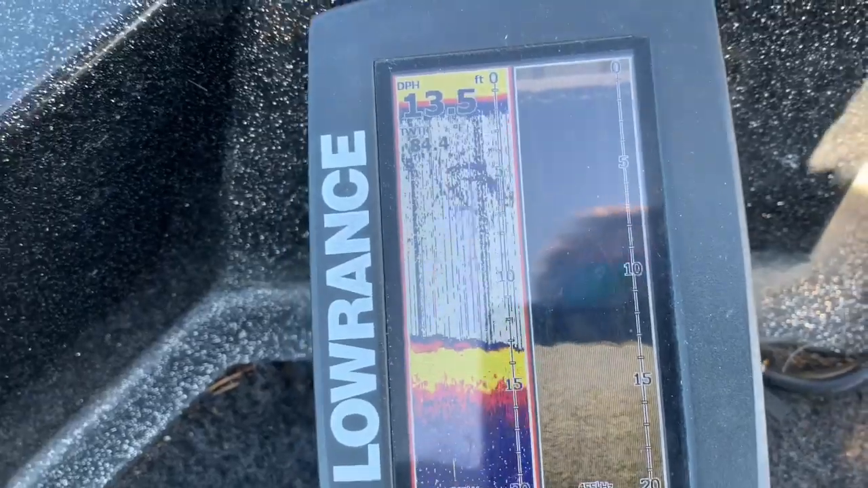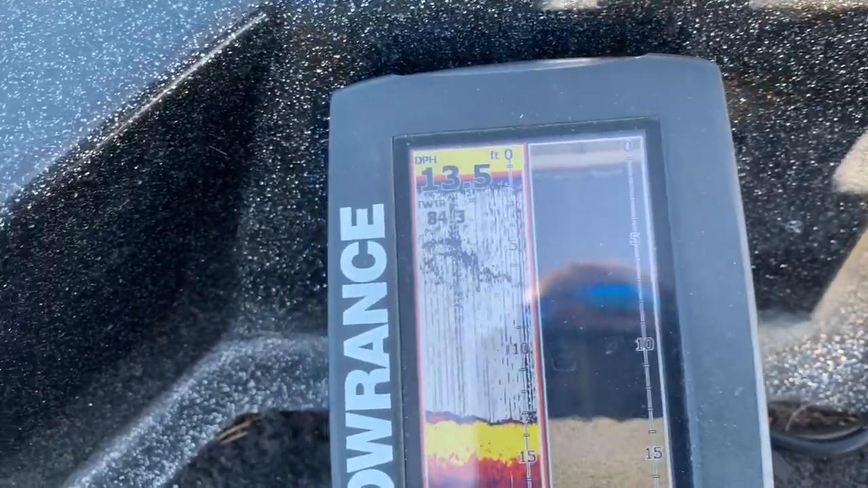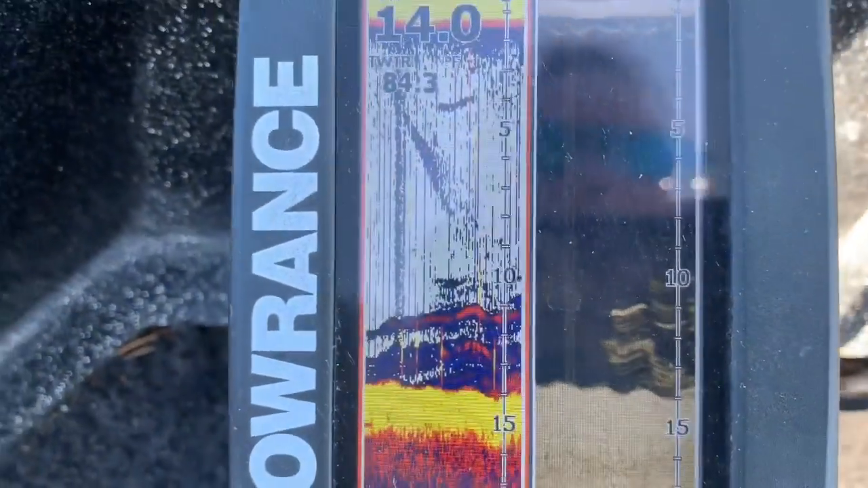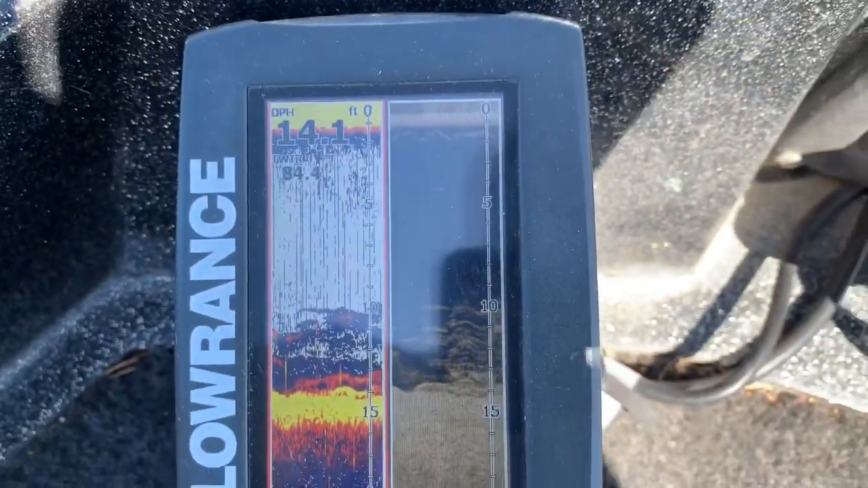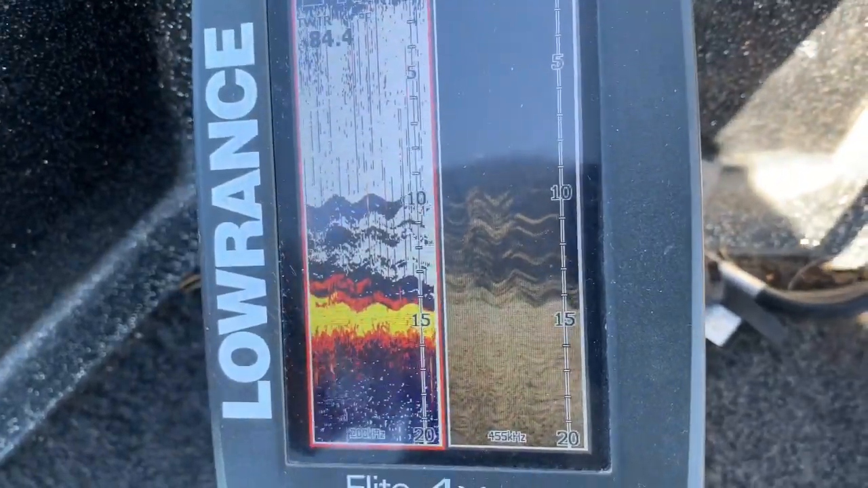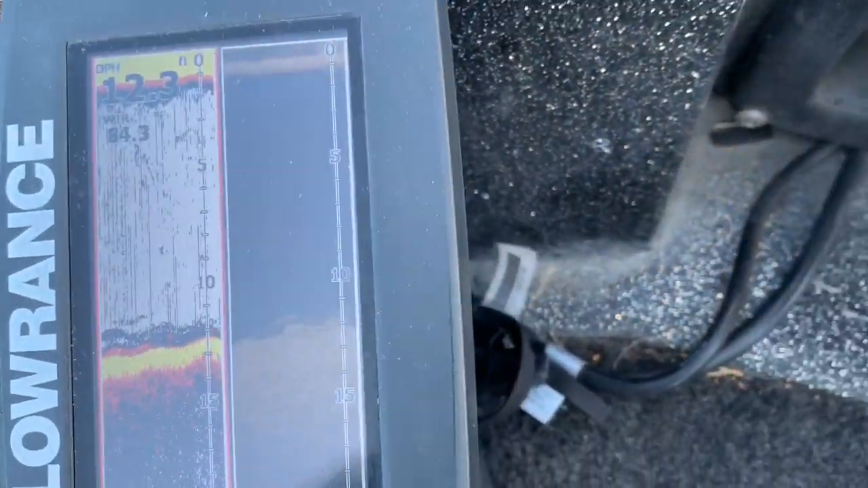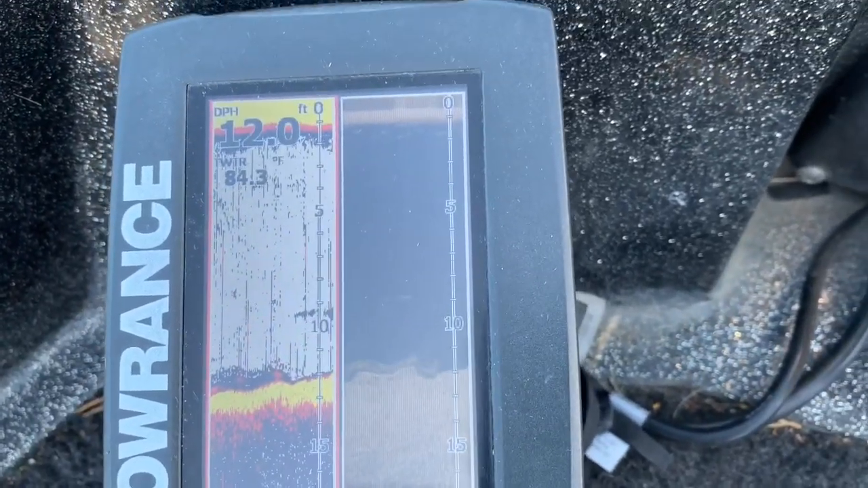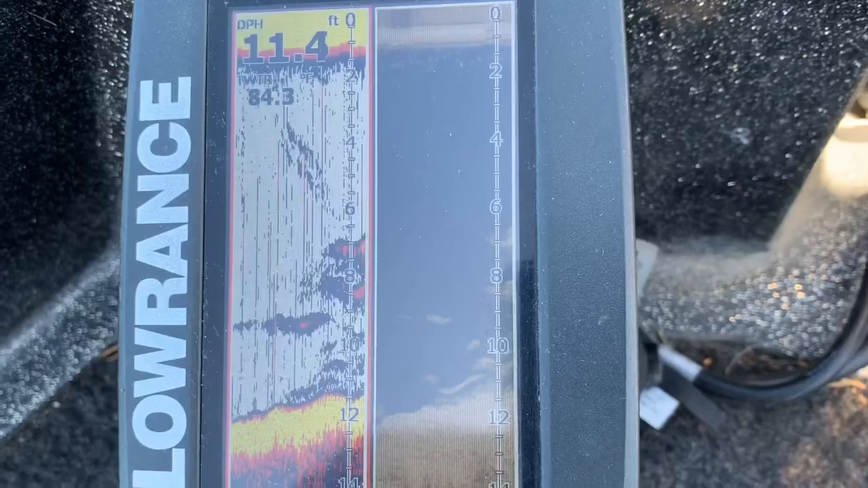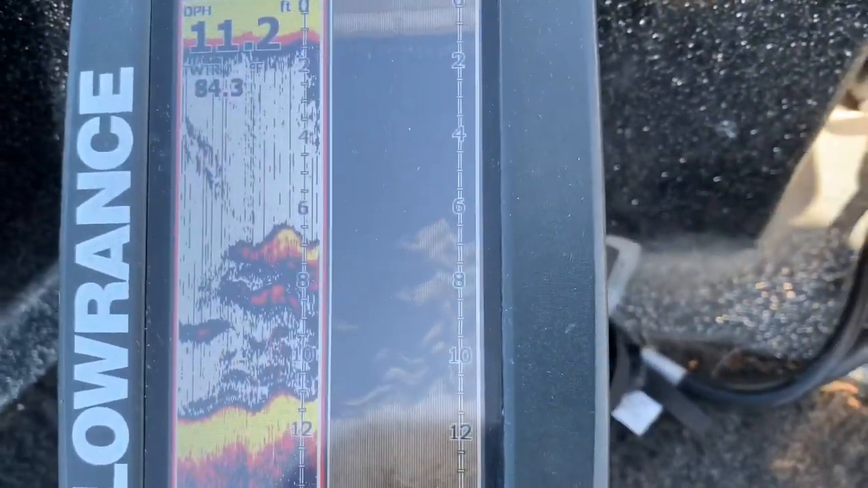It's getting kind of shallow on it. There it comes. See a little bit of it there. There you see a bunch right there.